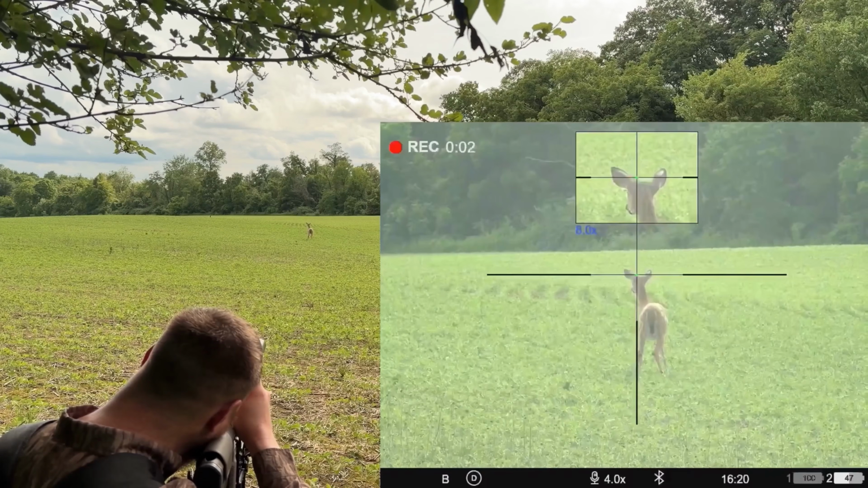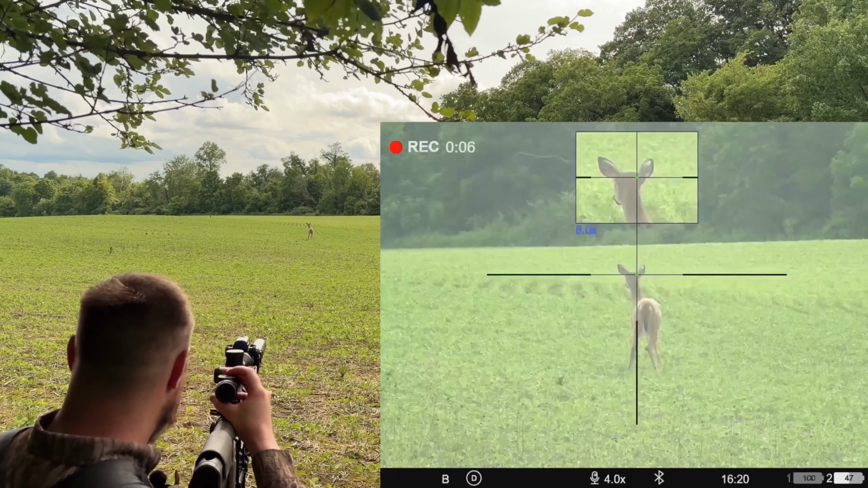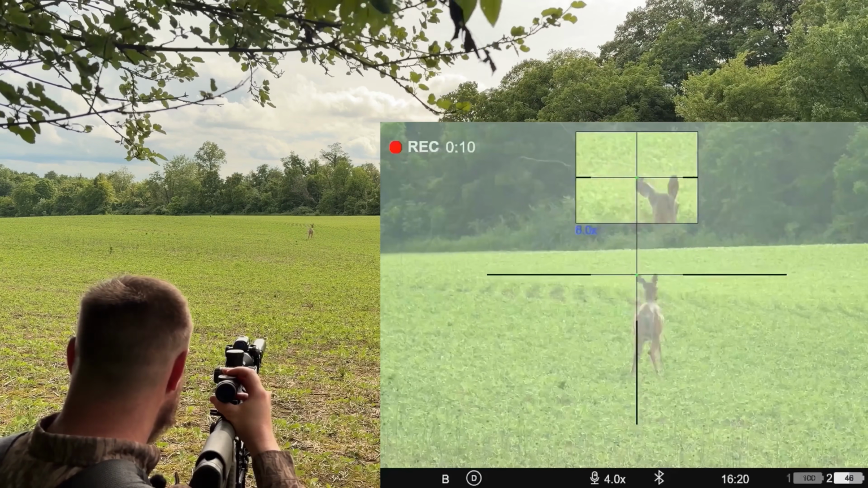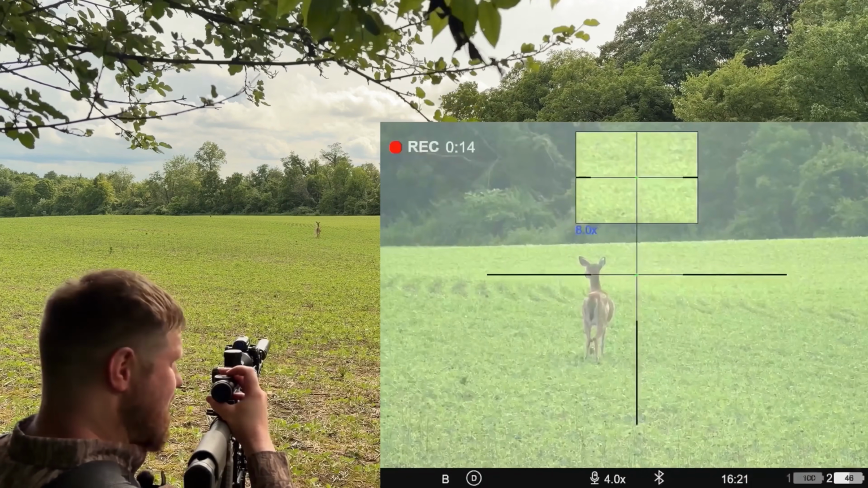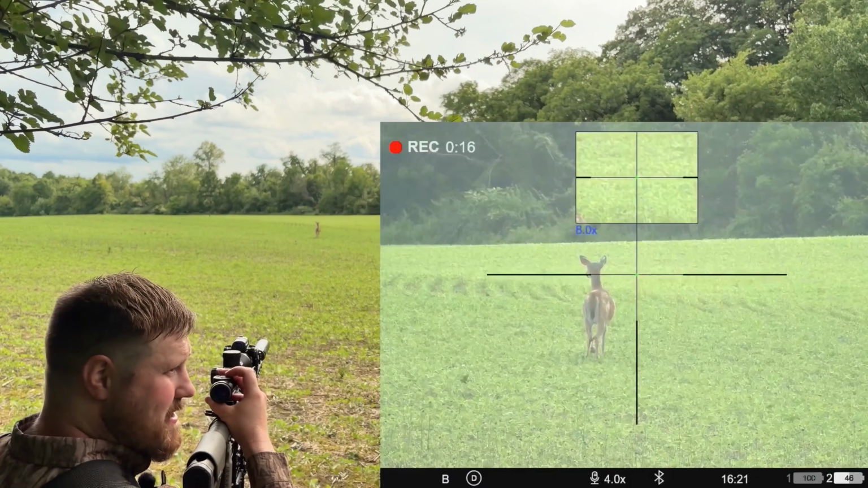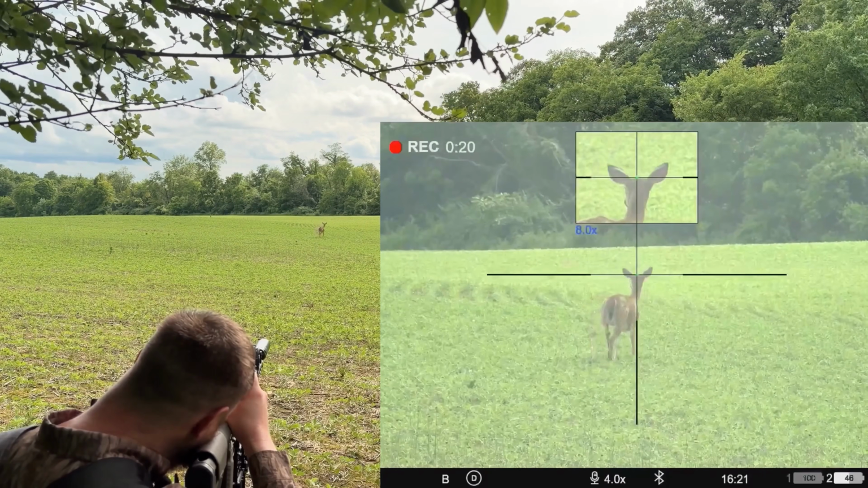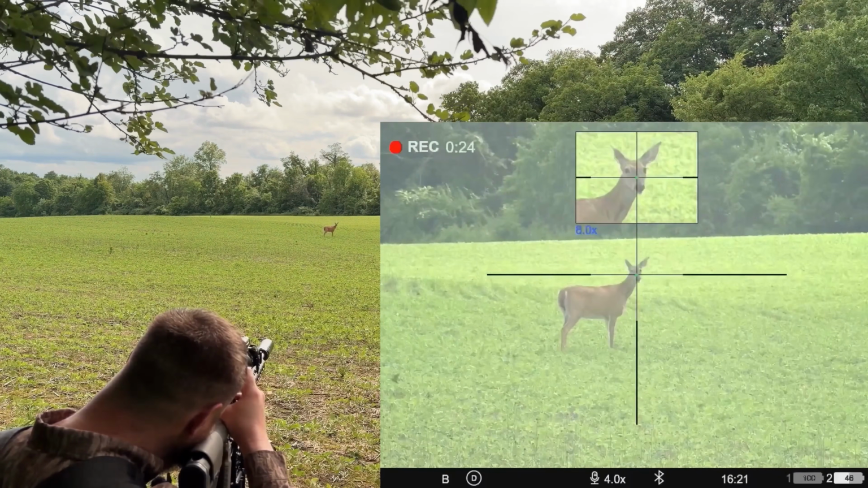This doe actually came out to rabbit distress. It wasn't even a fawn distress, so they're just really weary this time of year that their fawns are in danger. Mama probably thinks it's her baby.